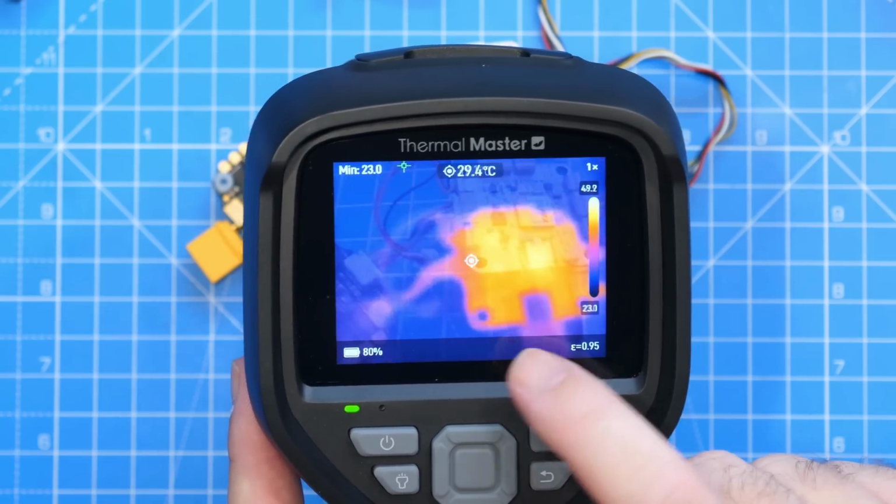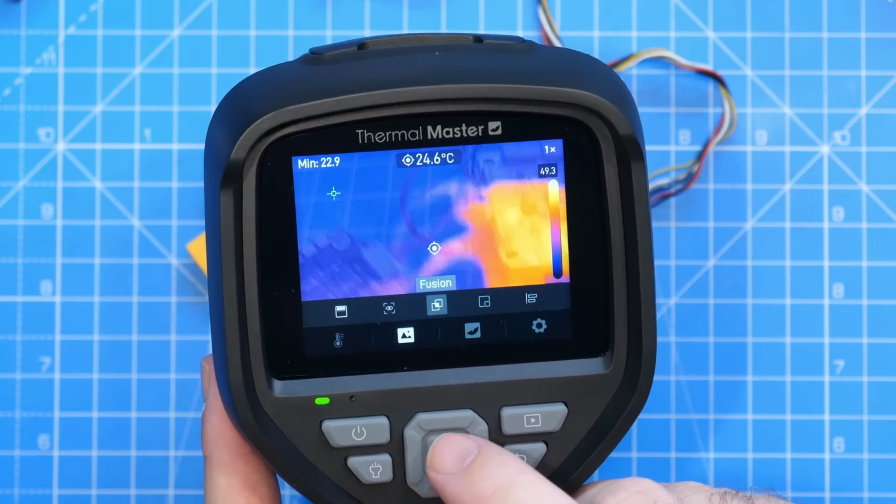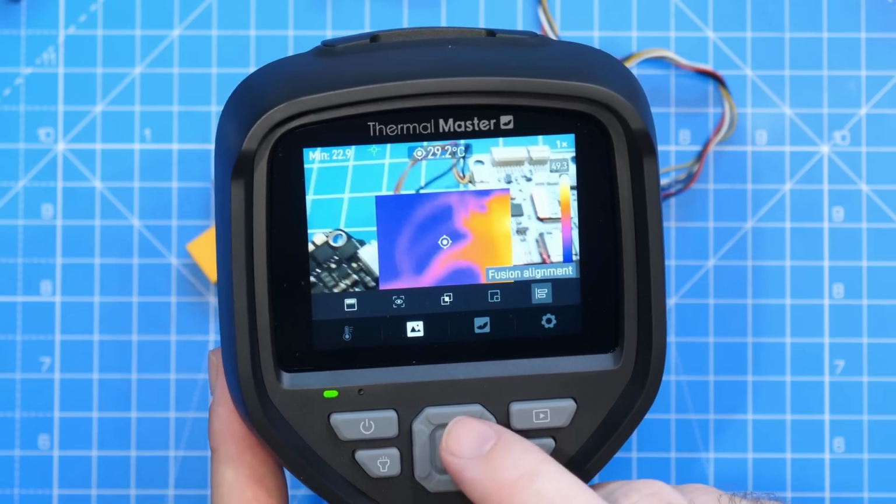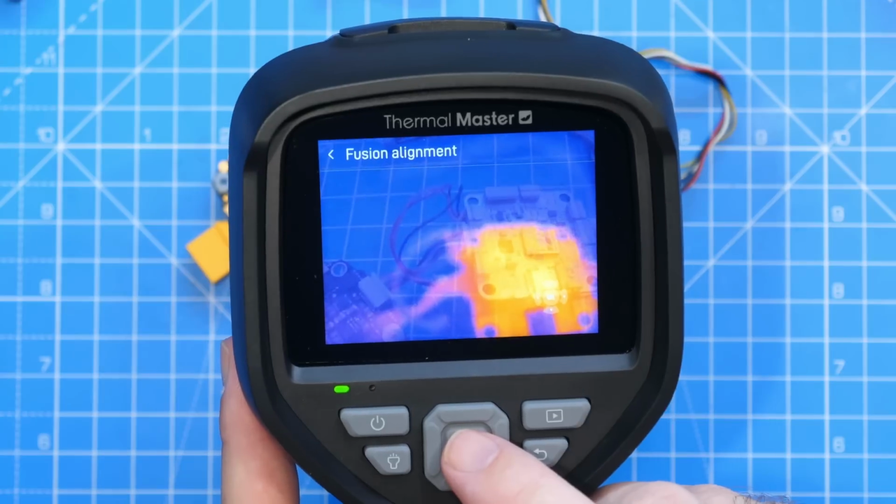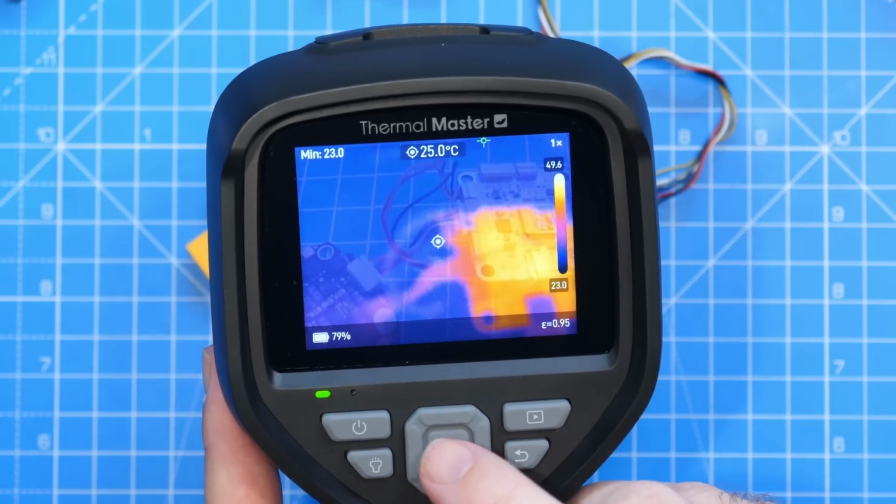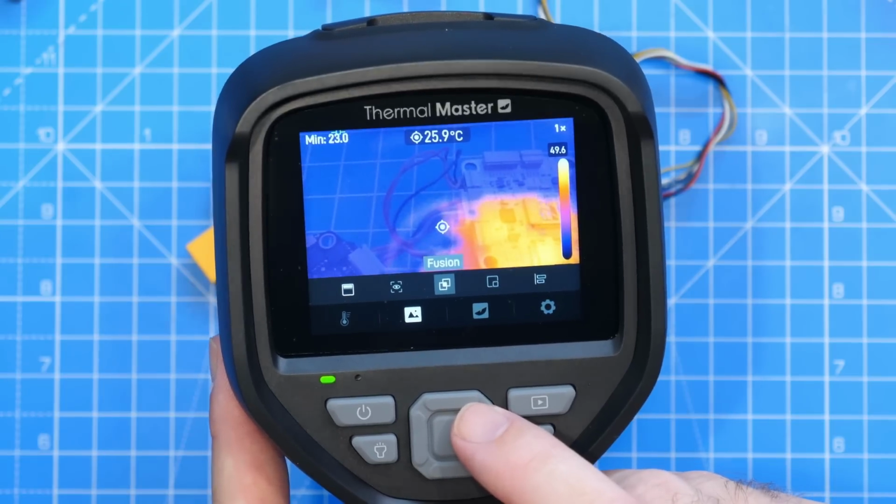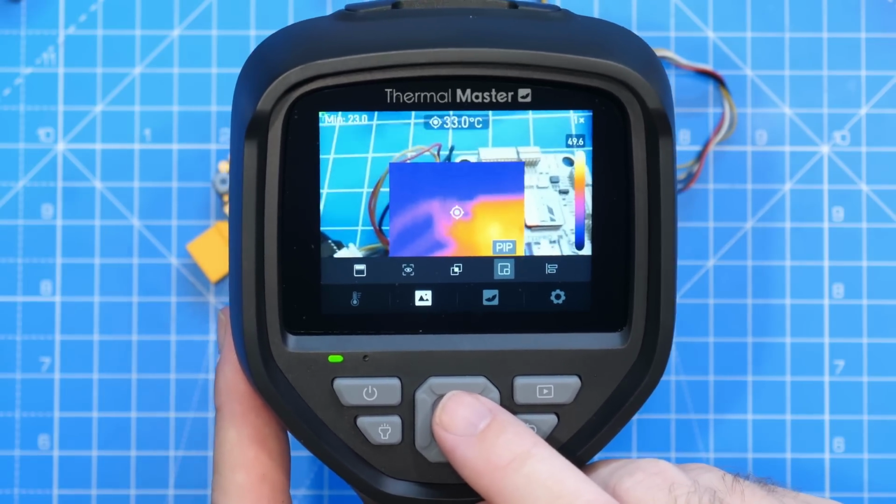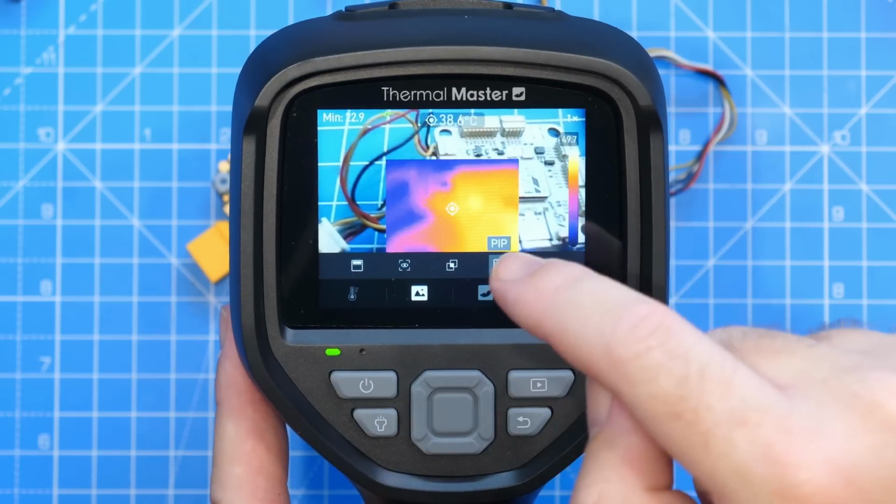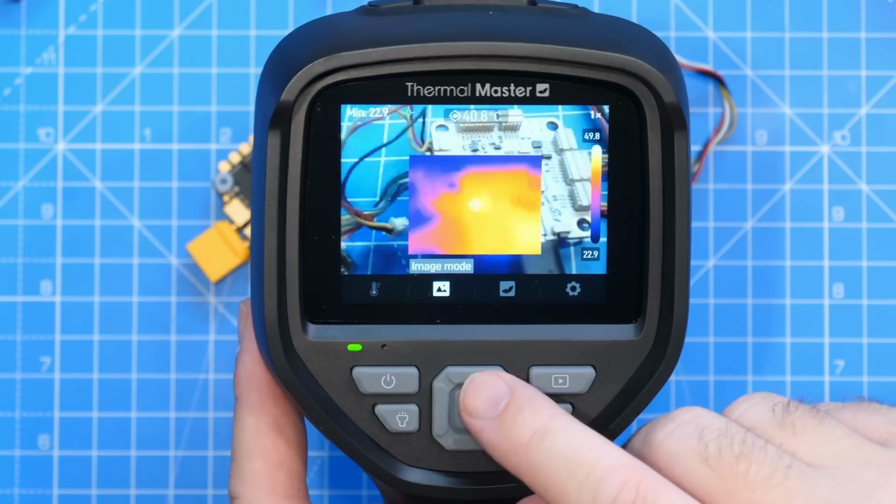This also has settings for adjusting the position of these. If I go into this option to the end, there's a fusion alignment option that allows you to set the alignment of the fusion modes if you need to as well. That is available. And then also under the image modes alongside fusion, you have a picture-in-picture mode, which puts the visual camera on the outside and then the thermal camera in the center.